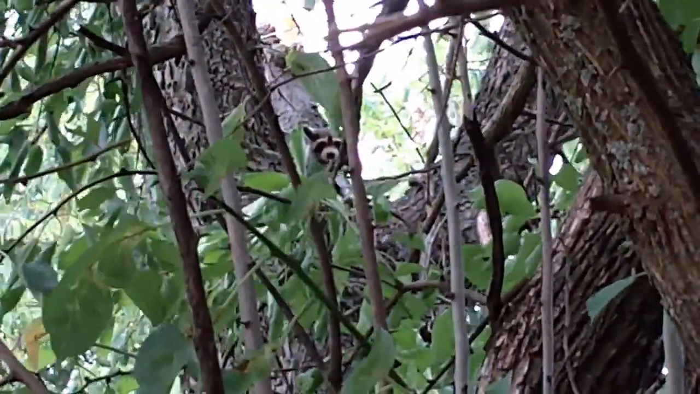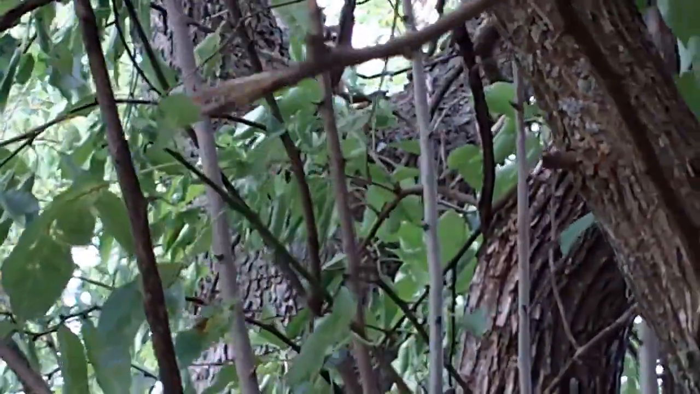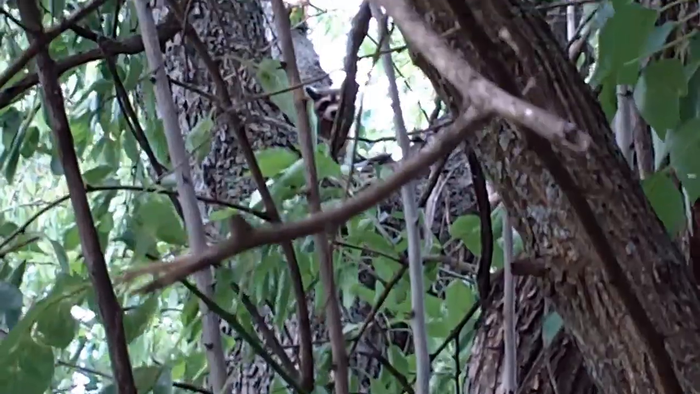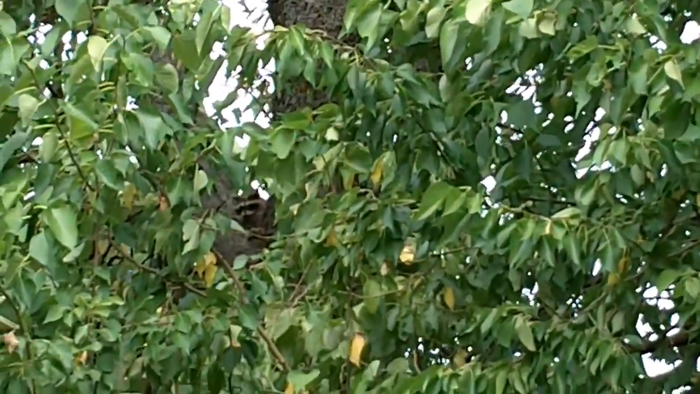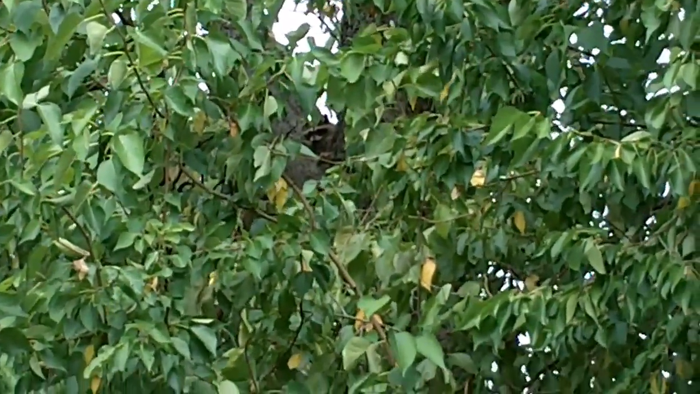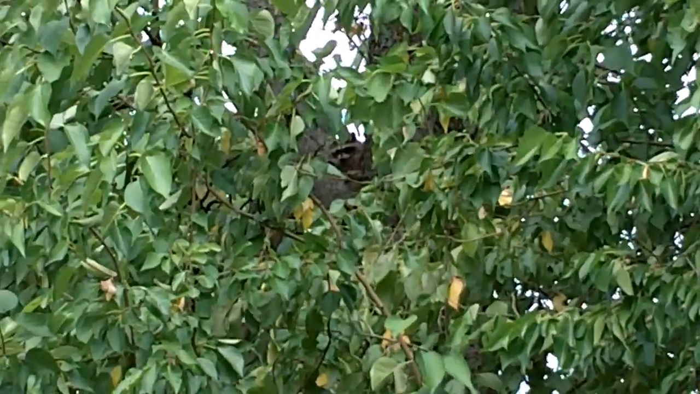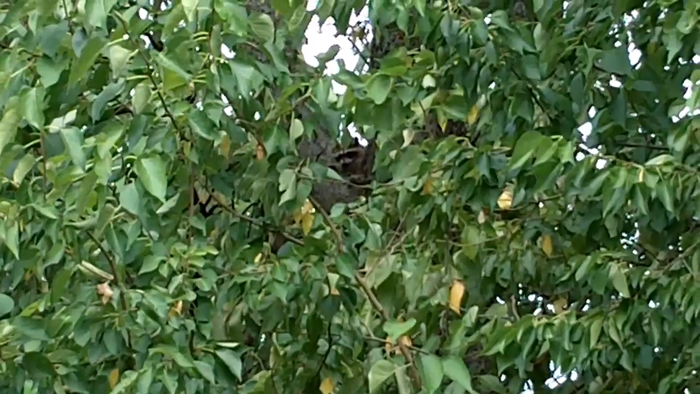Wish I could zoom in a little closer on that dude. Yeah, I wish I could zoom a little tighter. But they're just up there hanging out, trying to stay away from me.